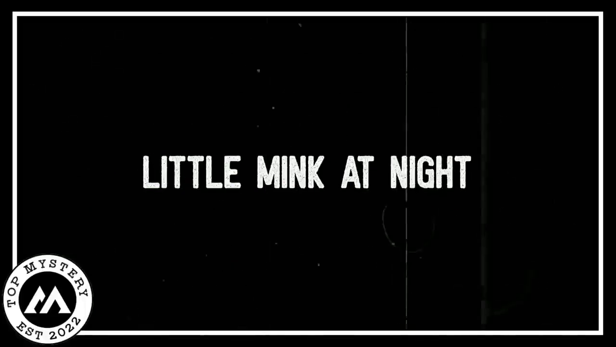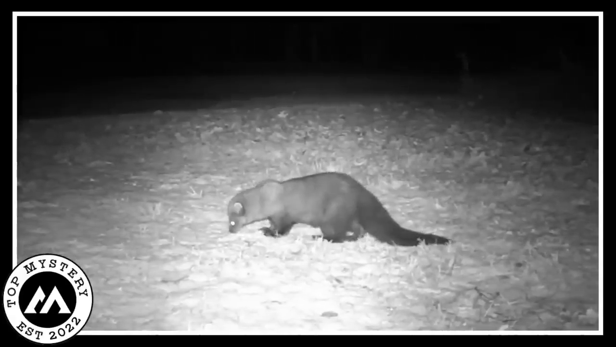Little mink at night. One night, a cute mink with shiny fur went on a secret mission in the big farms. The mink was really curious and its eyes sparkled in the dark as it roamed around the fields.